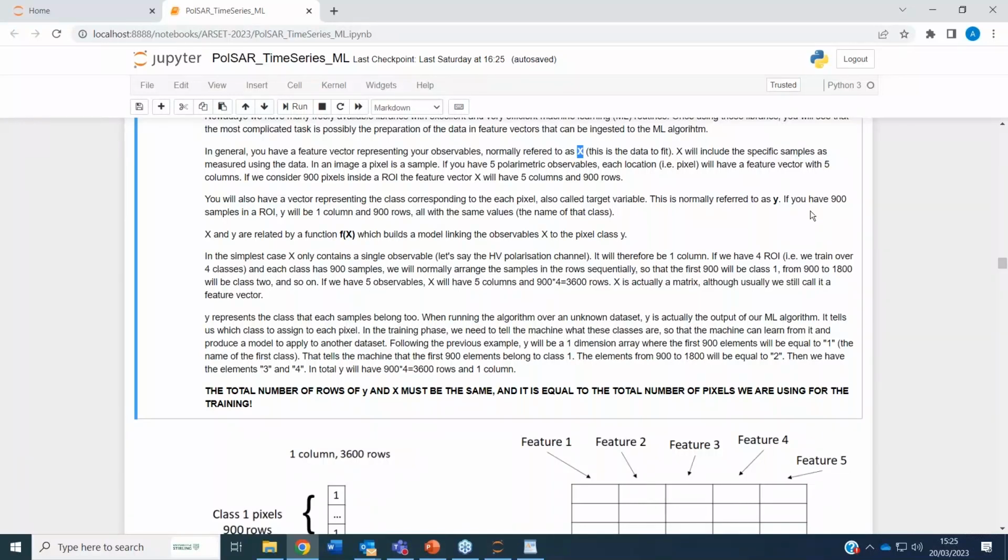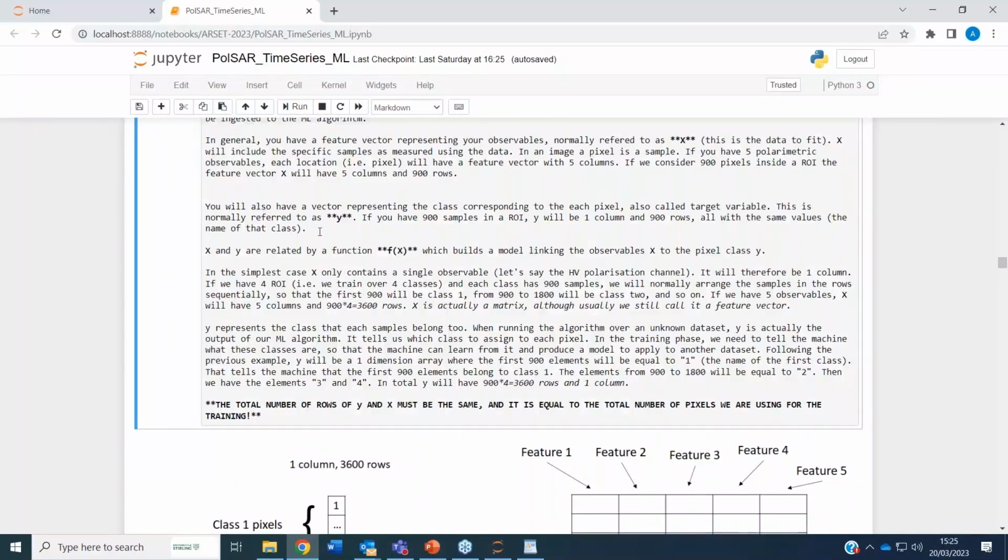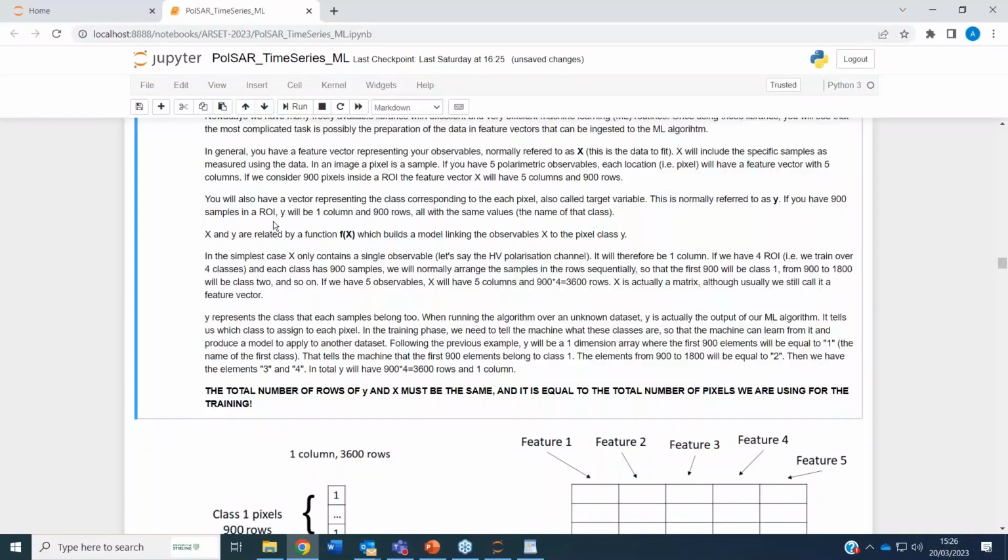So if we have 900 samples inside our ROI, then y will be 1 column and 900 rows. And this column will contain the information about the class of interest.